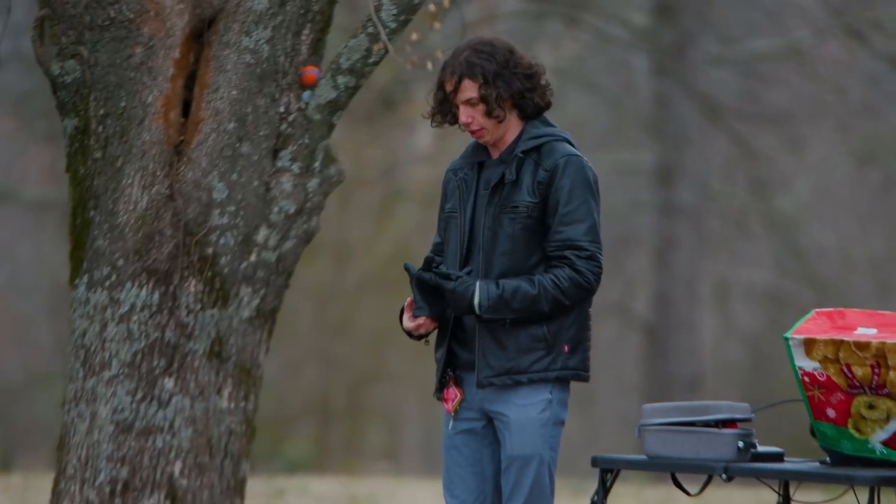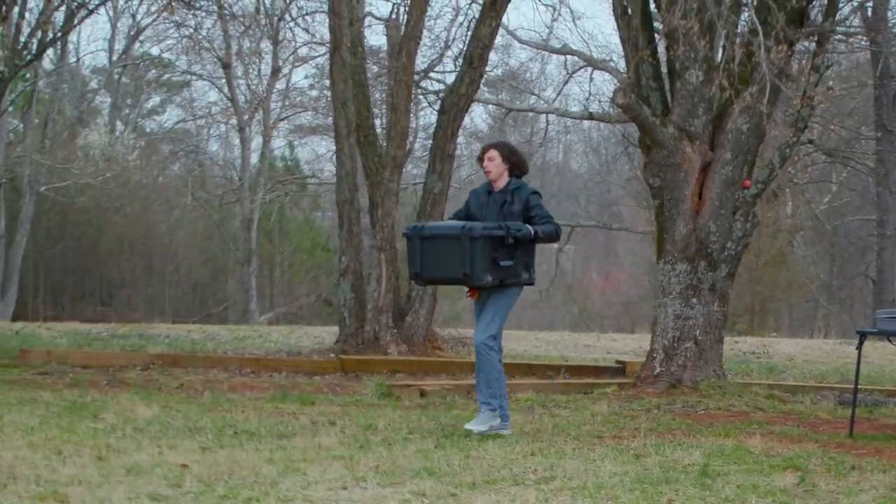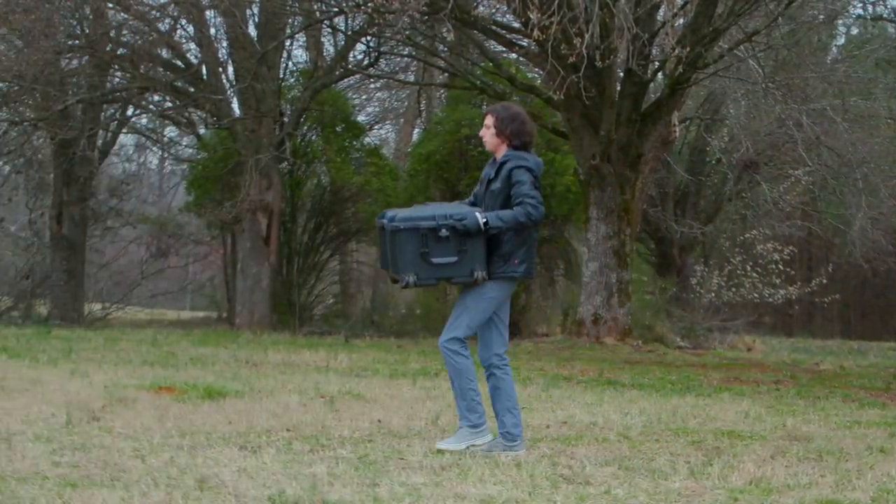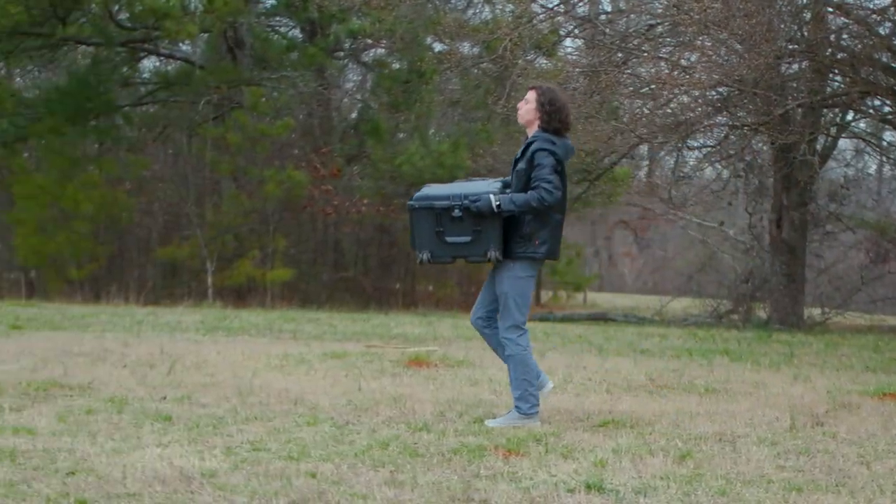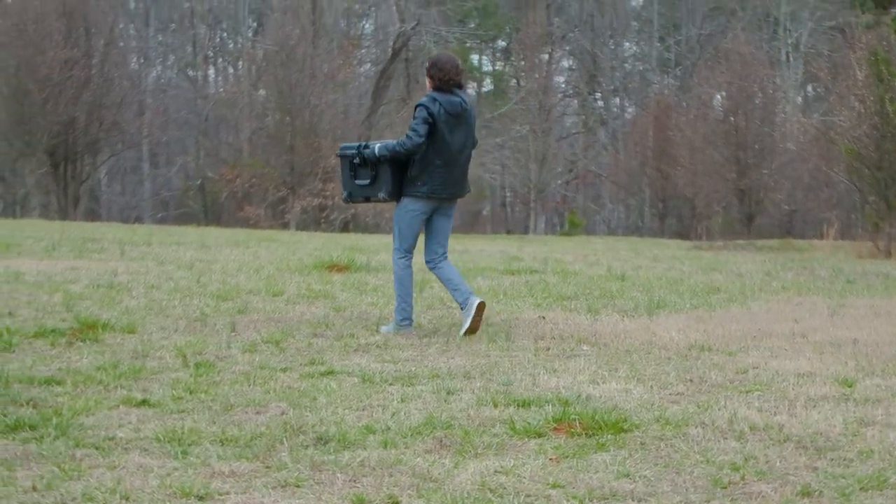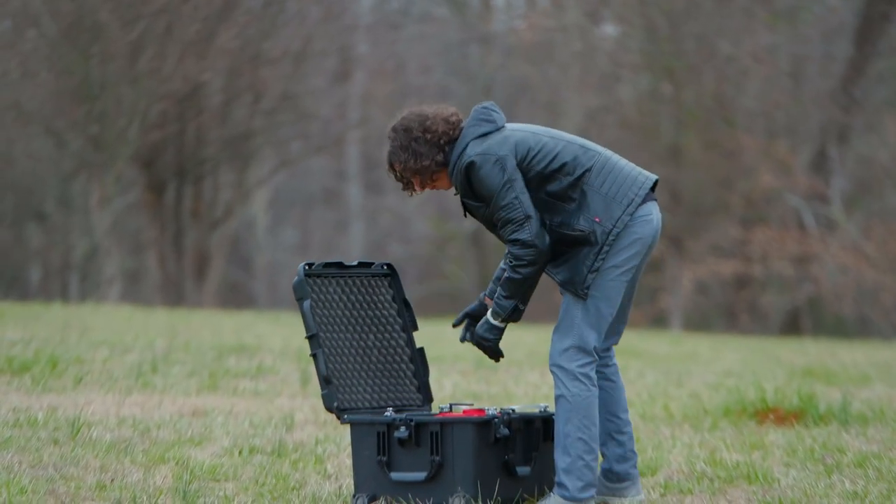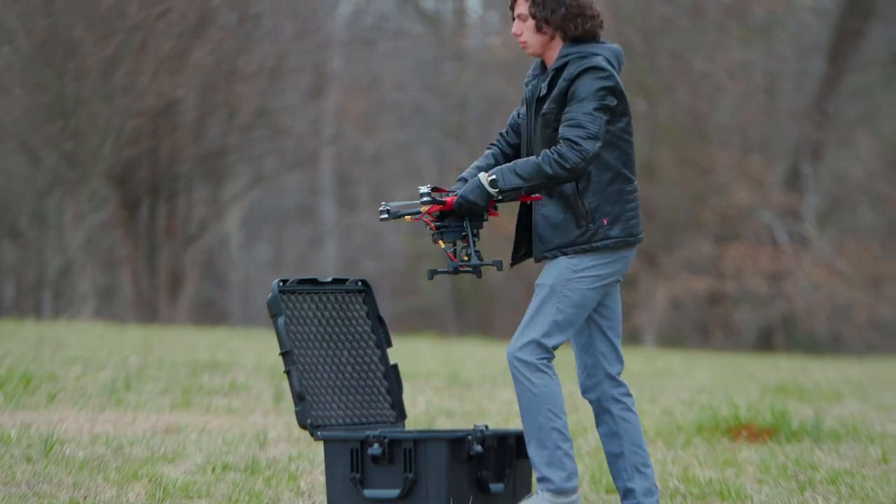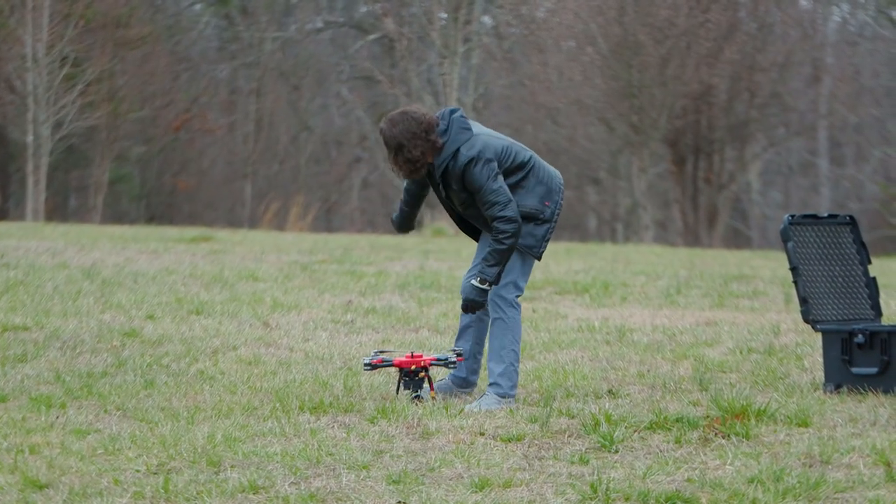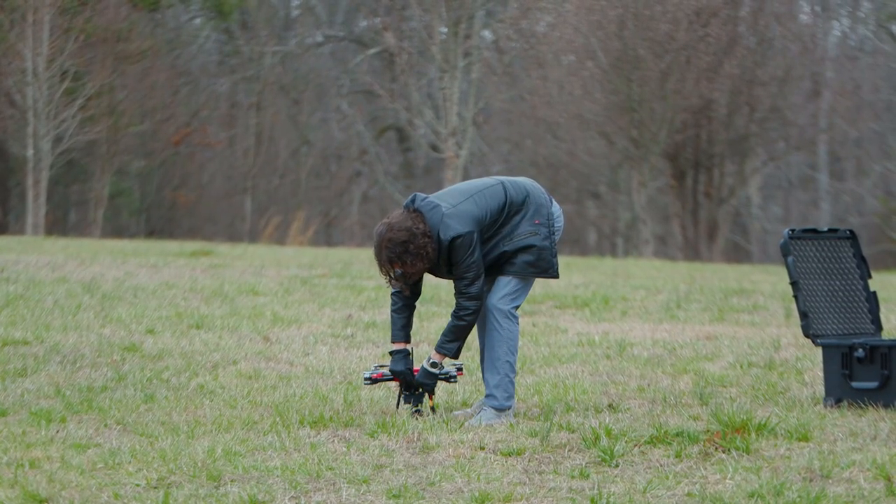We'll go ahead and set out the developer HP. I'm going to bring the case out there just so it's quick to get it back under cover. Even though the developer HP is fine by itself, the ZT6 thermal camera, not so much as far as being weatherproof. I'm going to face it north, pretty much as north as we can, which should be more or less just straightforward in the way I have it facing now.